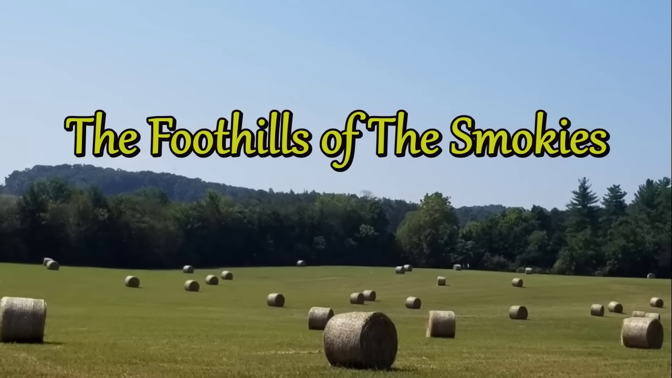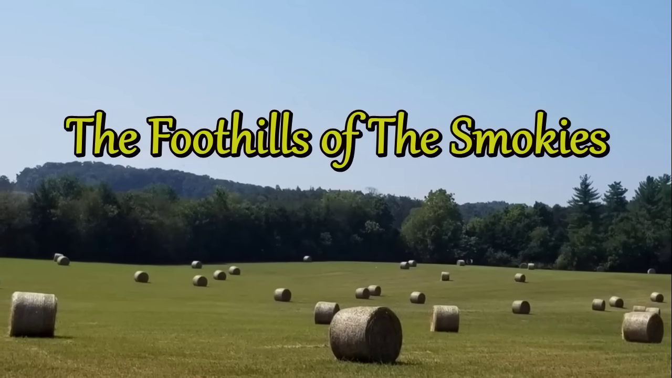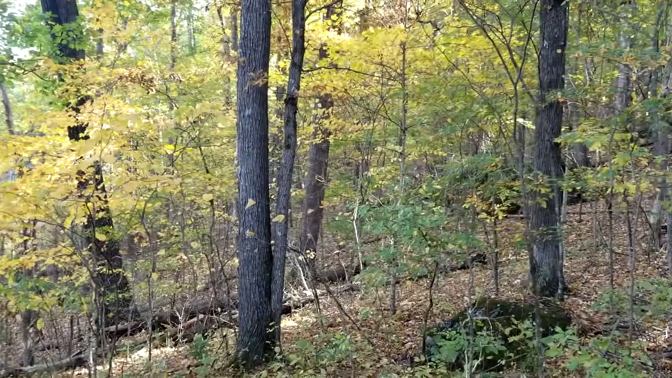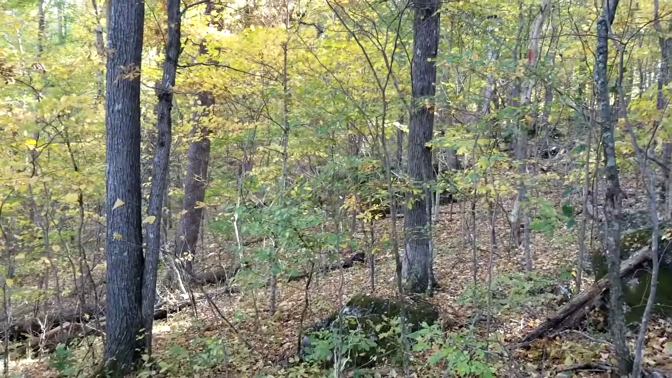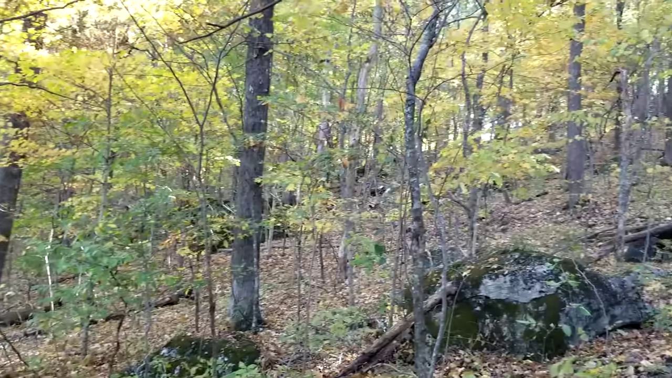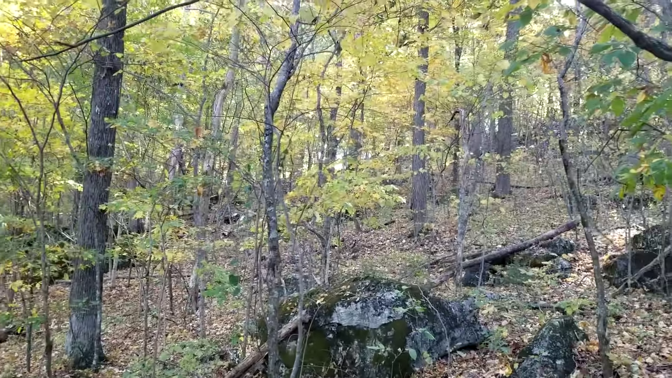Welcome, friend. Welcome to the foothills of the Smoky. Another chapter of As the Ridge Turns here in East Tennessee. Now you can see these ridges are beautiful. They're turning almost at their peak, but not quite.